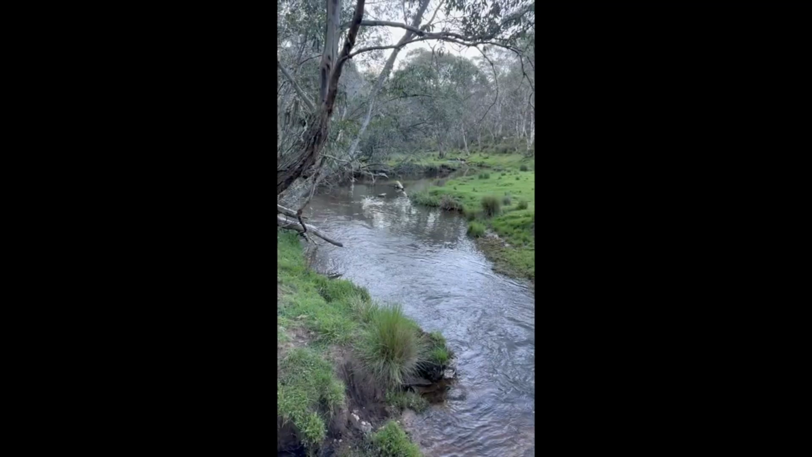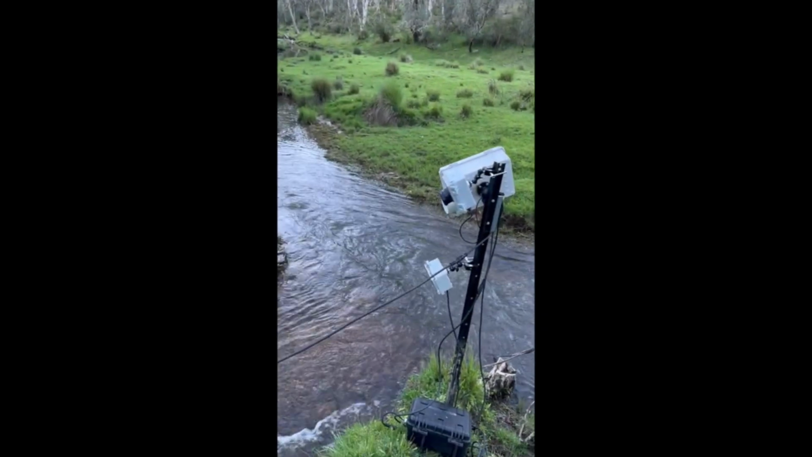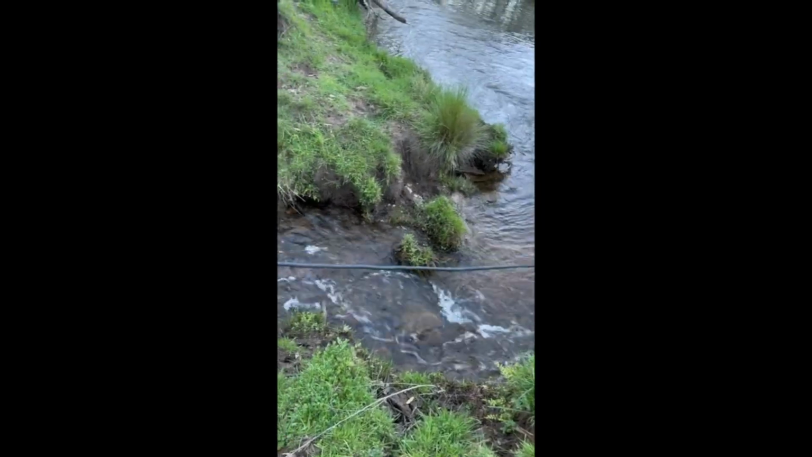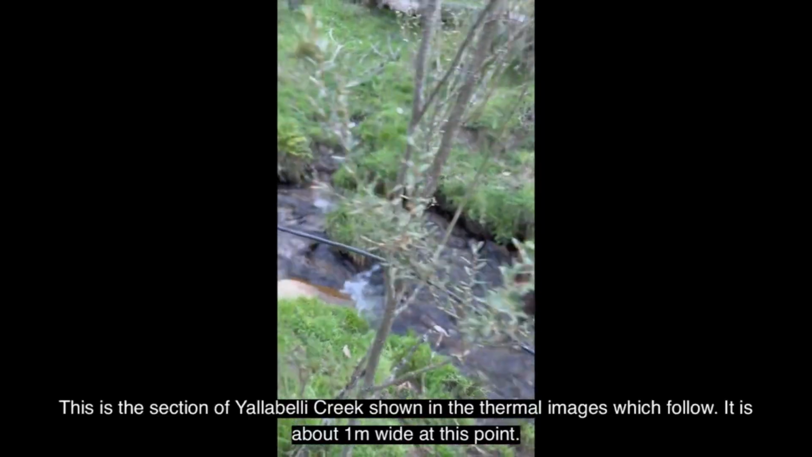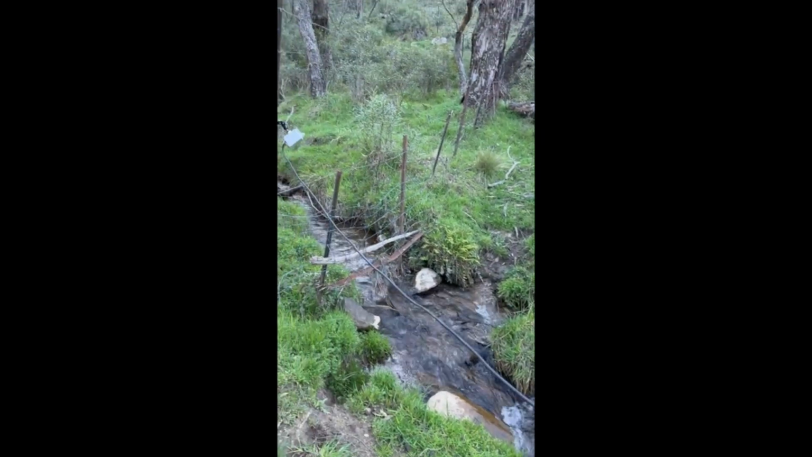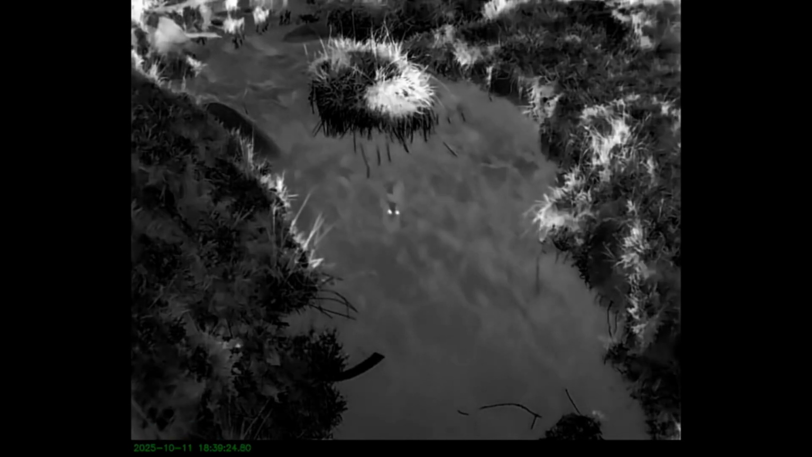So this is one of our first deployments. This is at the junction of the Duckmalloy River and Yellowbelly Creek. This is showing the deployment. So there's the near-infrared camera and the thermal camera. This is the section of Yellowbelly Creek shown in the thermal imaging. About 1 metre wide. We're focusing on this little section of the Yellowbelly Creek where it's about 1 metre wide and running downstream into the Duckmalloy. And here's some of the thermal.